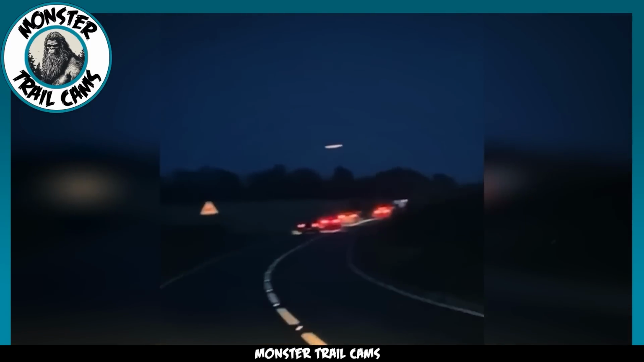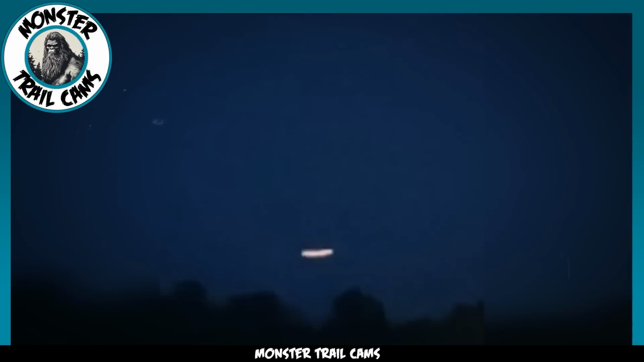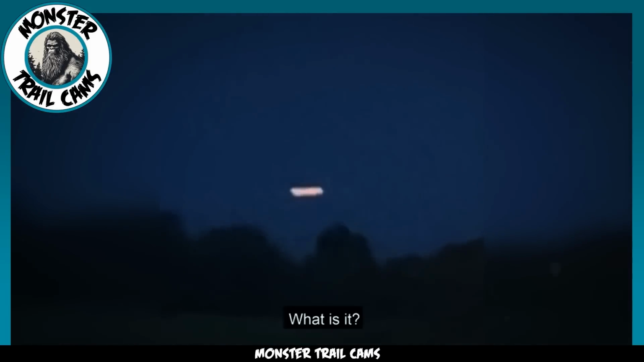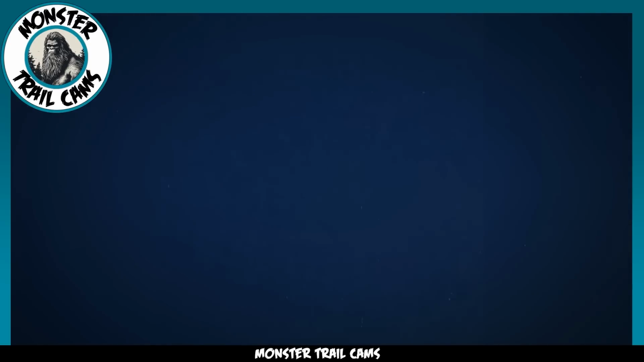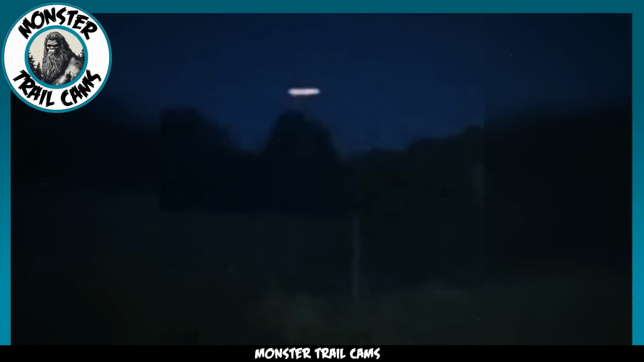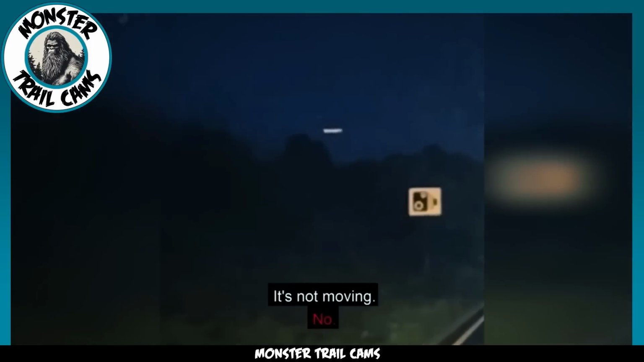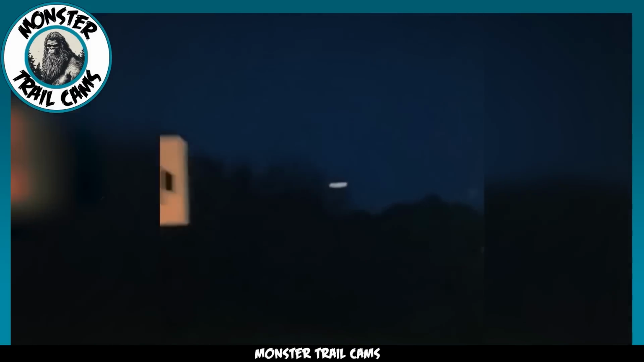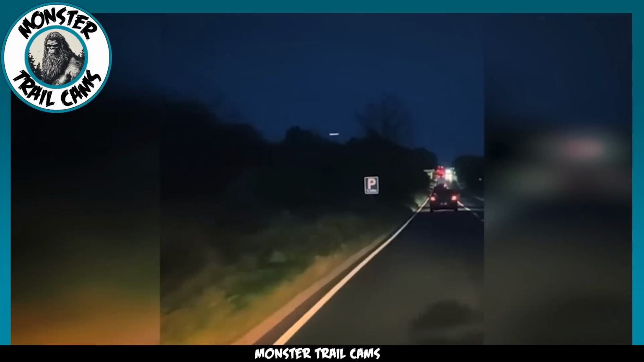So what are we left to make of this enigmatic sighting captured on the way to one of the world's most mysterious landmarks? Could it be that this couple stumbled upon evidence supporting the notion that Stonehenge, and maybe even our very understanding of history, is not what it seems? So, do you think this hovering object has extraterrestrial origins, or is there a more mundane explanation? Share your thoughts and theories.